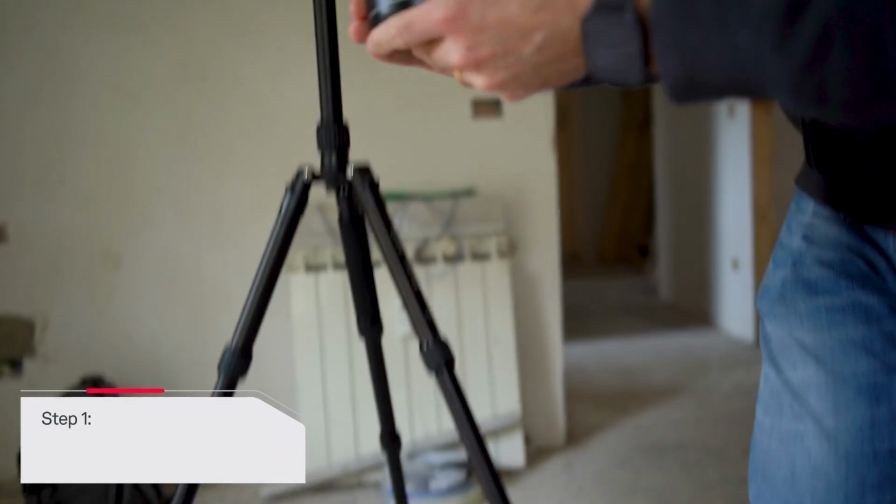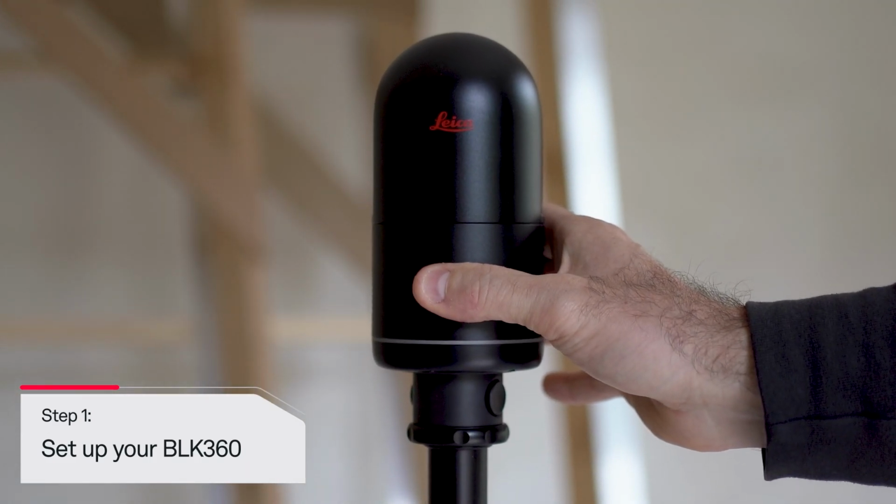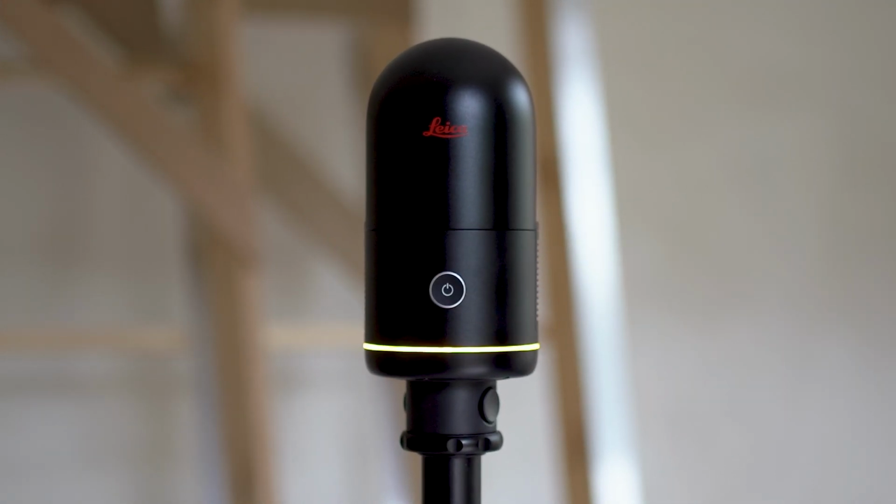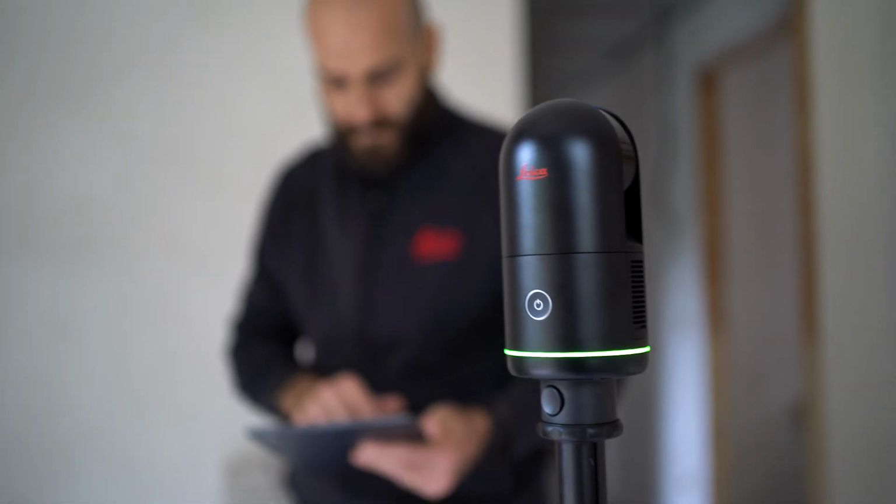Begin by mounting the BLK360 securely on a tripod. Turn on the BLK360 by pressing the power button. Wait until the LED light turns green. This indicates that the scanner is ready to use.